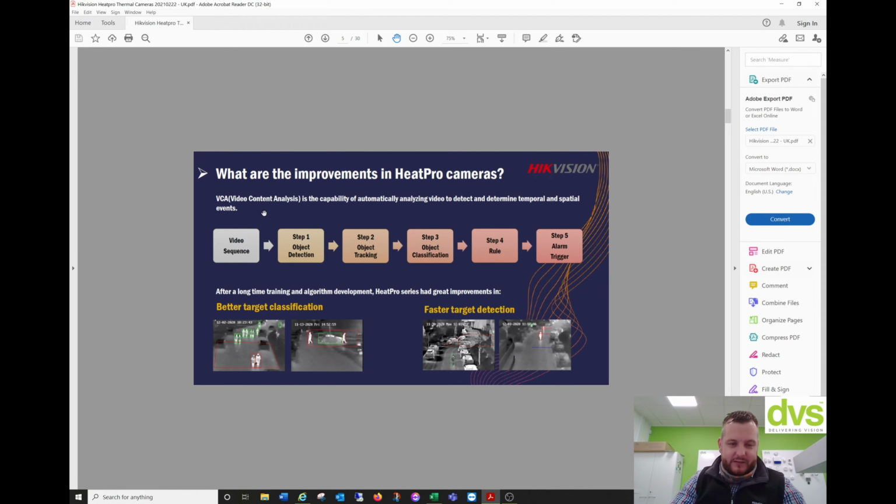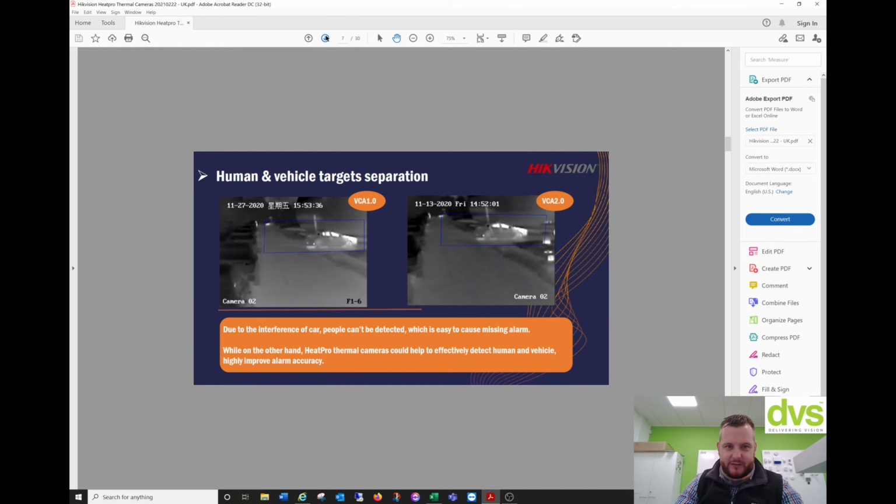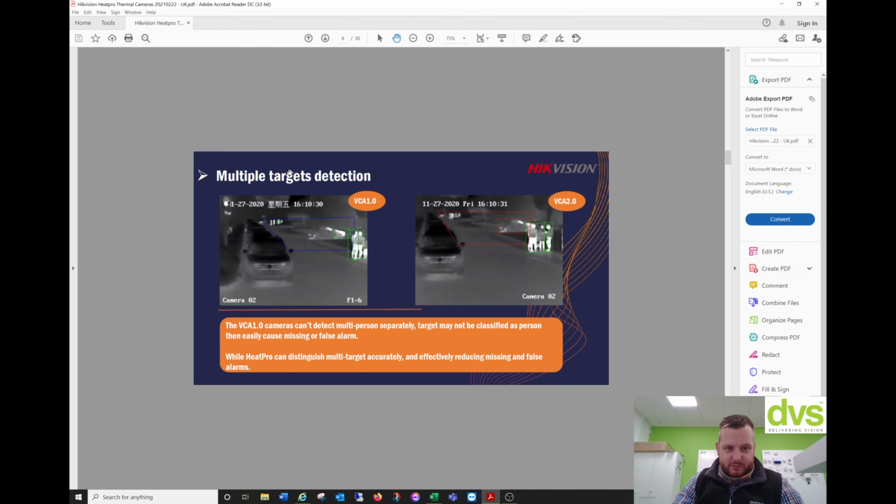So the VCA video content analysis. So you've got video sequence, object detection, object tracking, object classification, rule, and alarm trigger. So you've got better target classification and faster target detection. Better target classification performance, so again, greatly reducing that false alarm efficiency, or enhancing it even. So VCA 1 to VCA 2. Multiple targets detection. The VCA 1 can't detect multiple persons separately, but VCA version 2 and the HeatPro can.